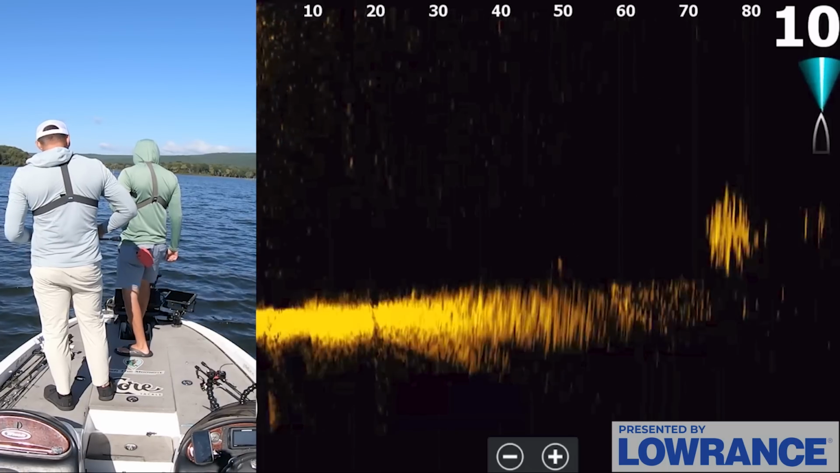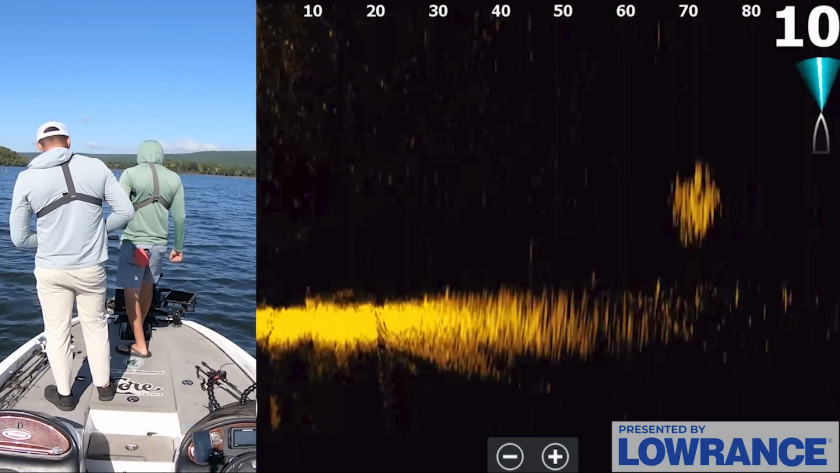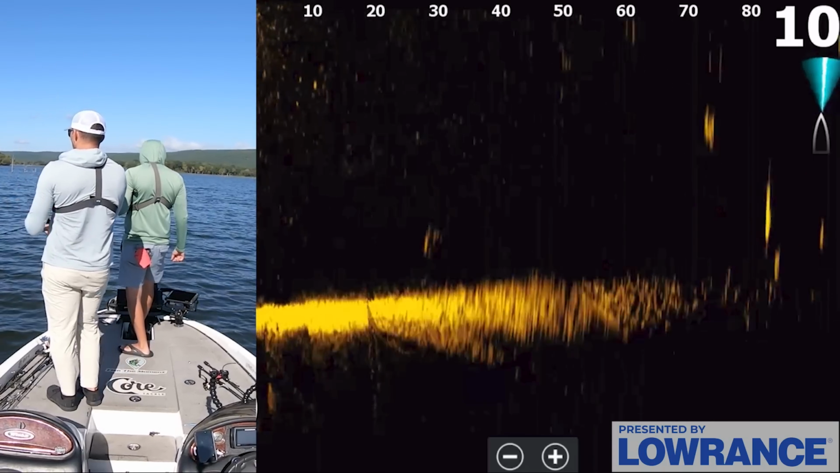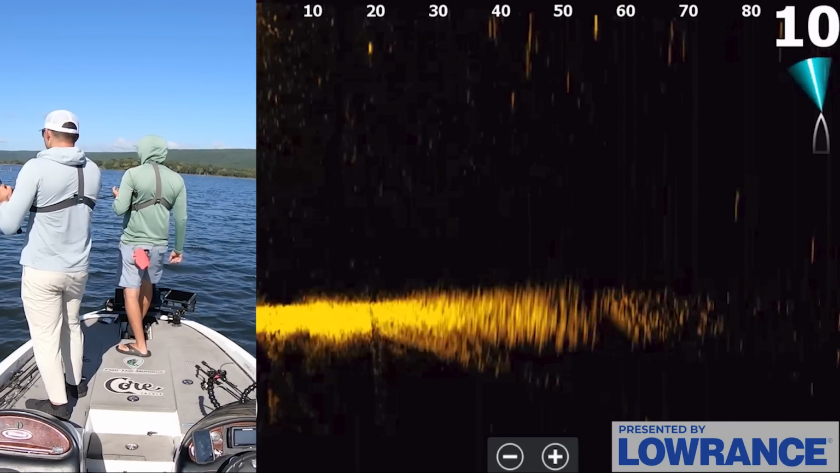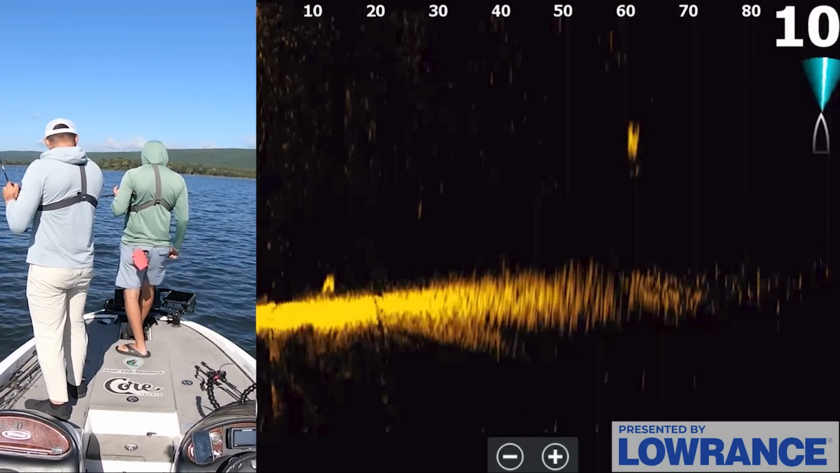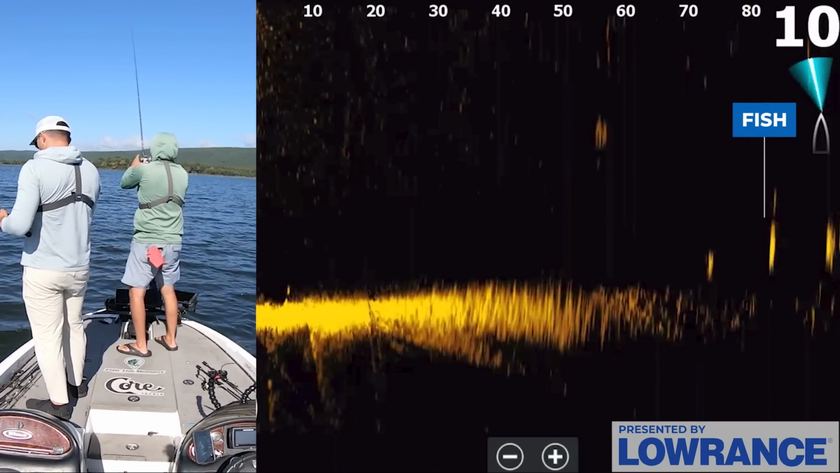Here's where you're gonna see the difference between Jimmy's fishing style and mine. He's gonna get on that active target and find those fish. I saw all these fish on the bottom, so my first instinct is to throw a crankbait. You can see those fish down there on that shad on the bottom, 14 foot, which to me are perfect crankbait fish.